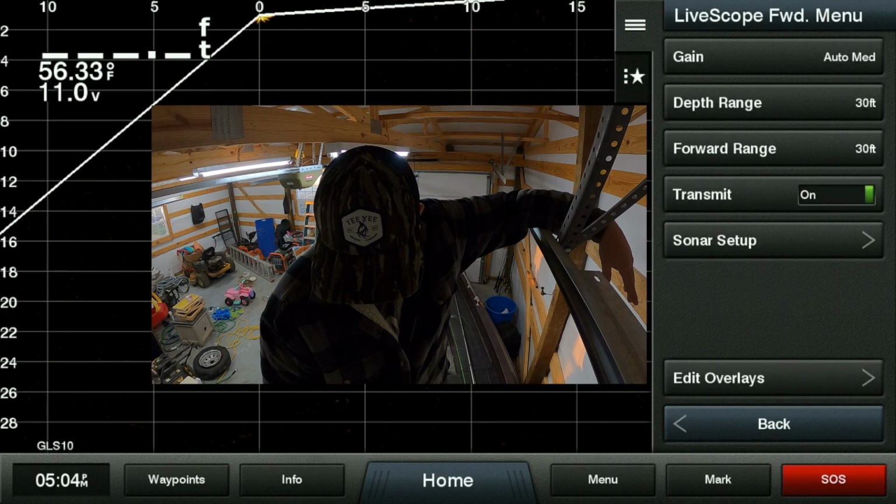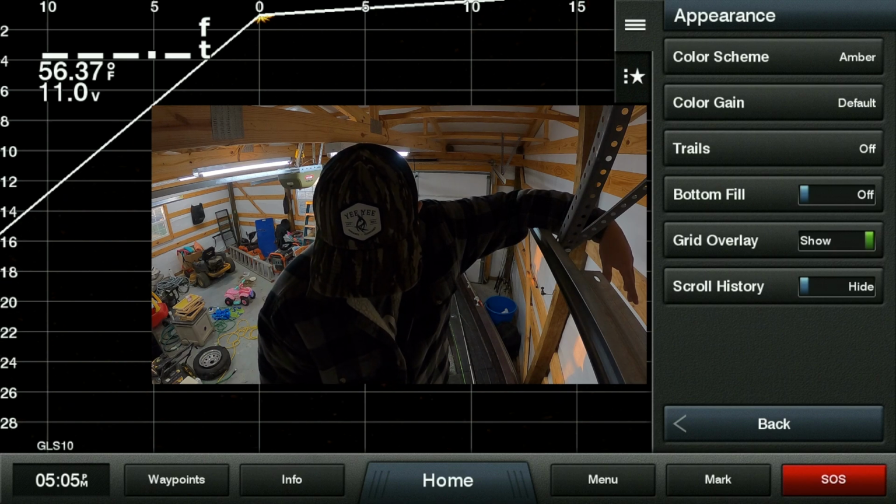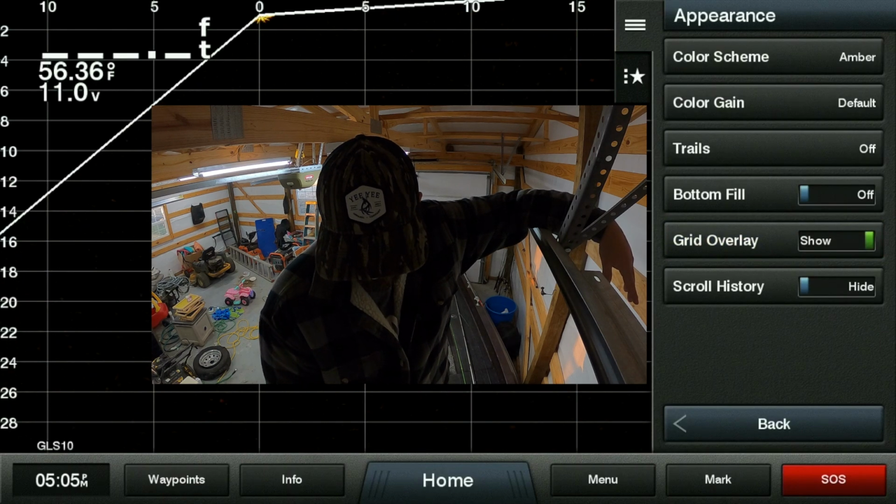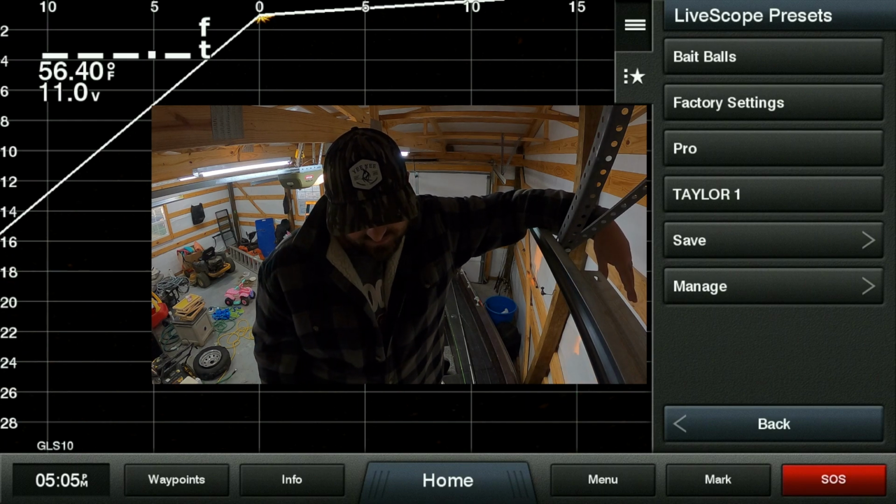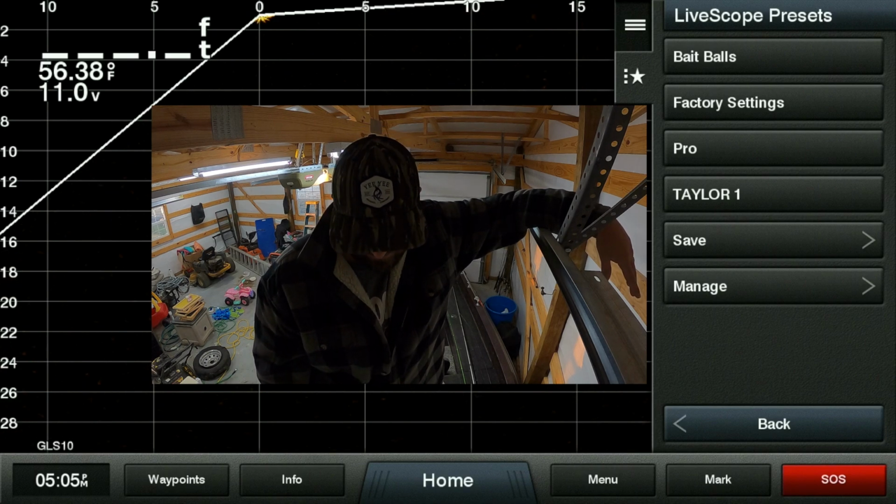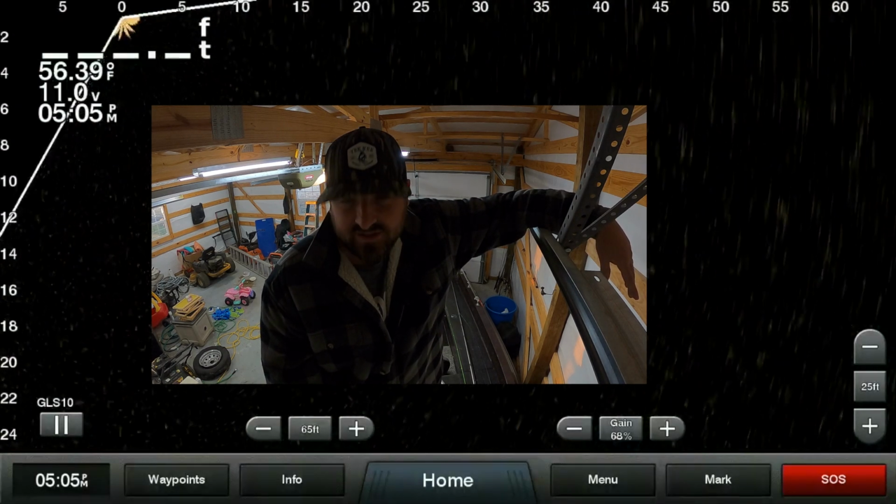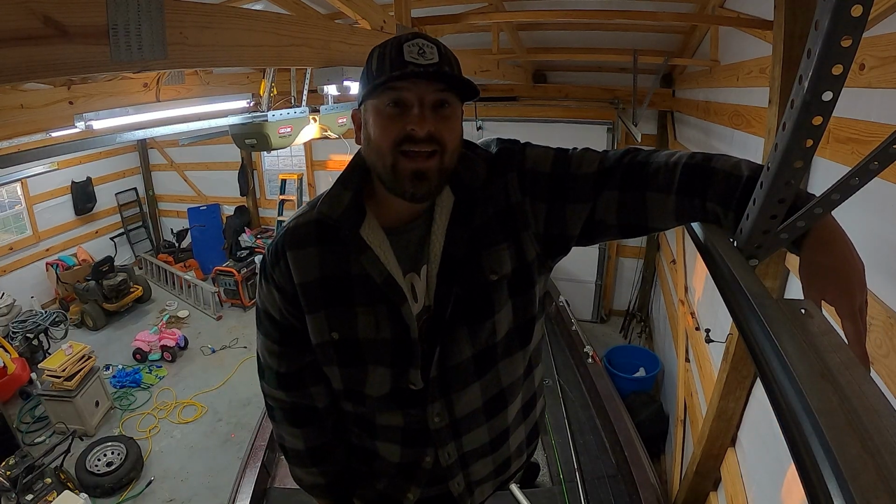So they run theirs at gain auto medium apparently. Sonar setup, appearance. Their color gain is set to default, which is just basic. You can turn the grid off. I seen that on a video one time of a guy that had it, and I thought it was pretty cool, but to be honest with you, it wasn't that cool to me. I don't like that setting. So I got mine pre-built. This works better. I can go in and just set that, and that's already set up for me just how I had it earlier. So that's all I got as far as that goes.